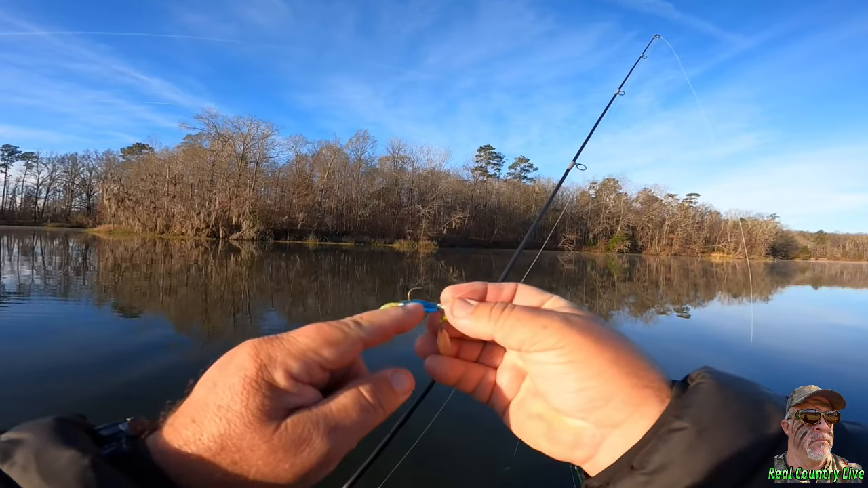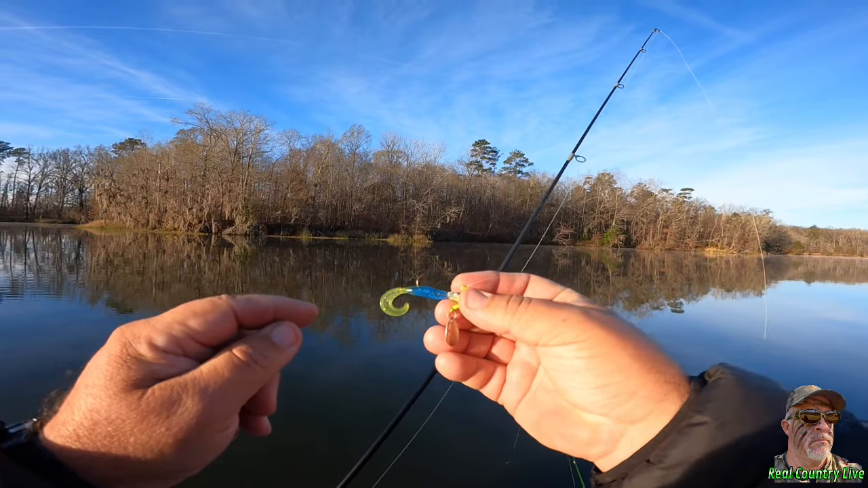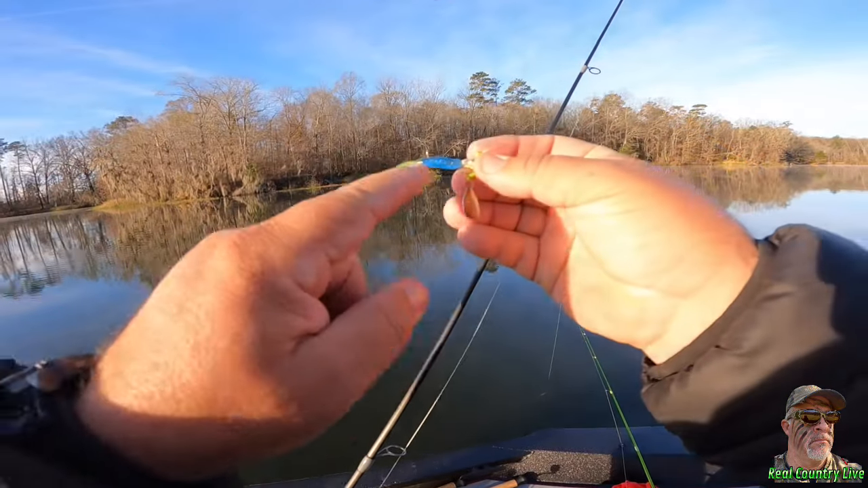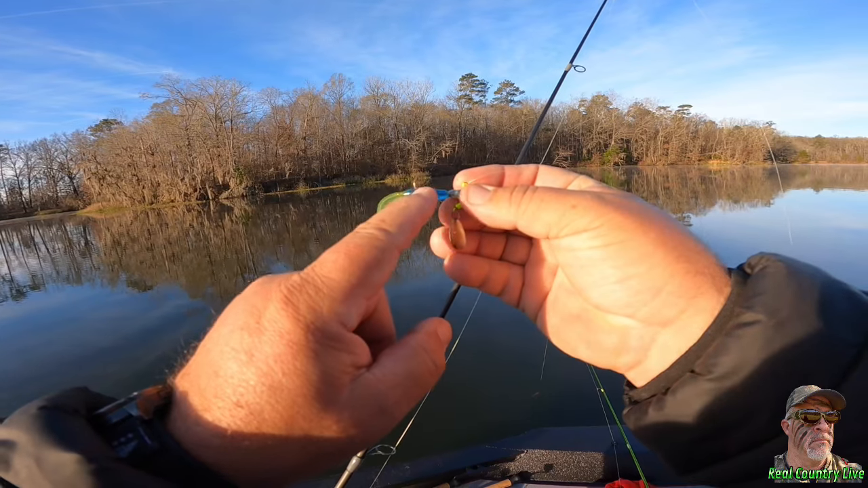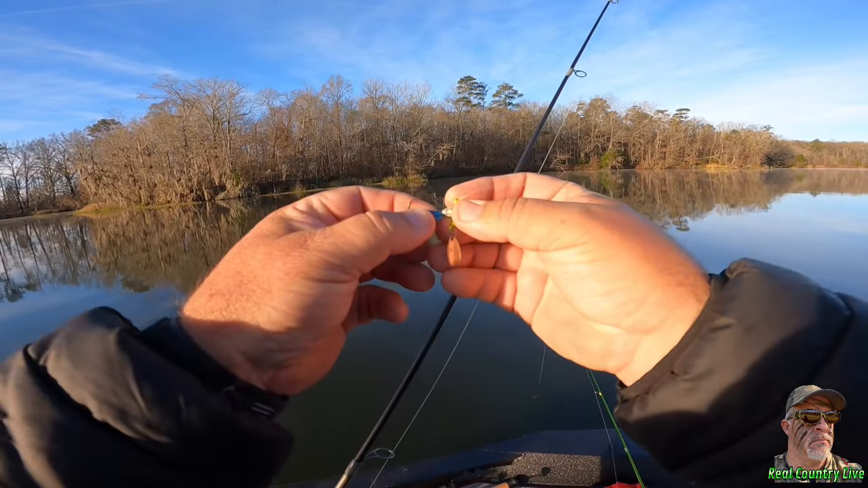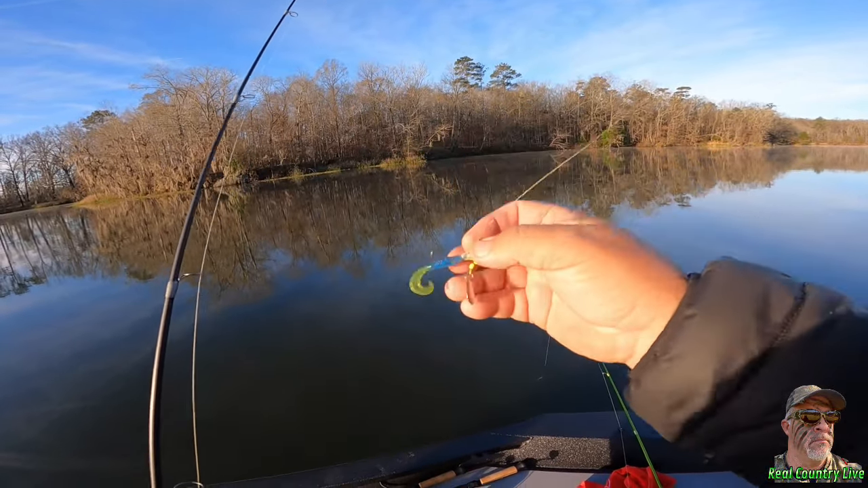And I've got the Lake Country baits. It's a curly tail grub, but he calls it hot tails. Go on his website and look at it. It's blue with the chartreuse tail. I can't think of the color, and I'll put it in the description box below.